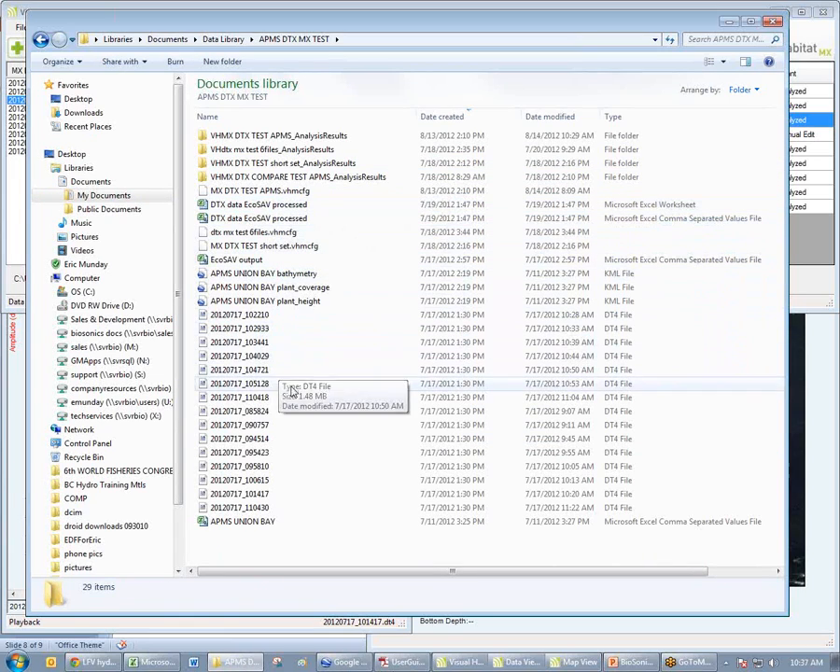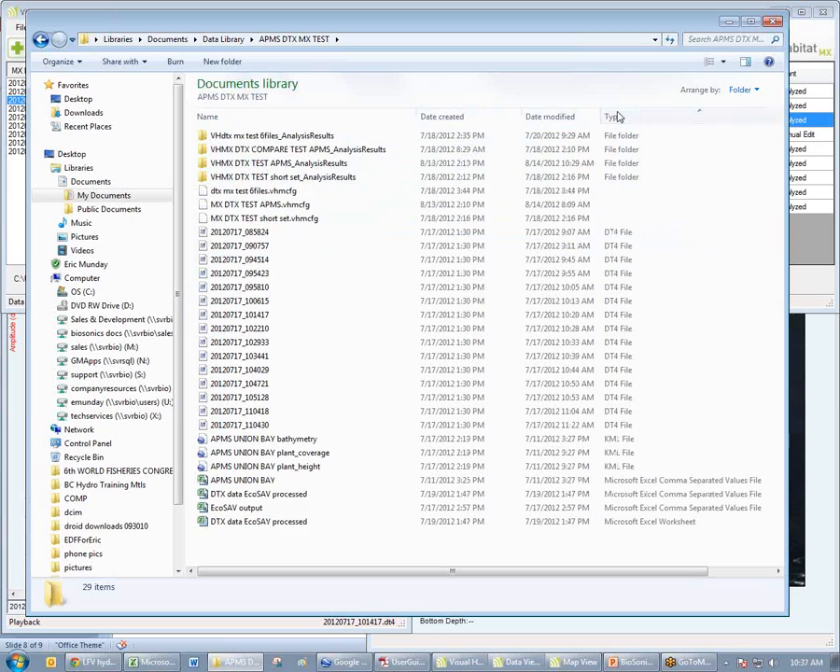This is the folder where my export results would have landed. Now I did this before the call. So these are the KML files, okay? And then here I have the CSV file, okay?